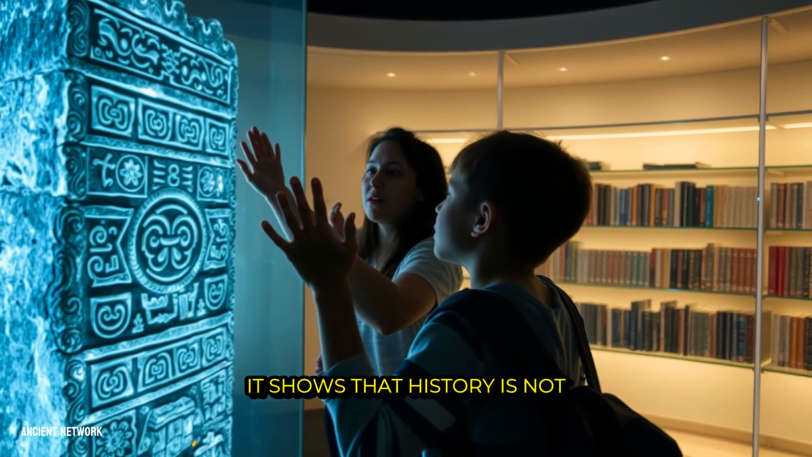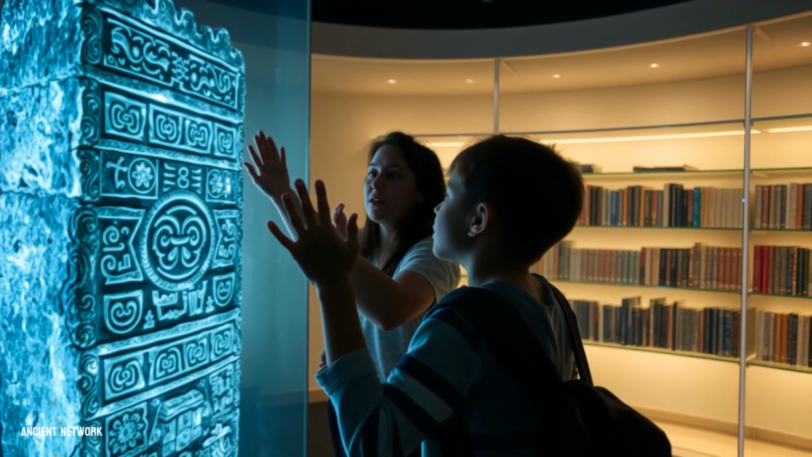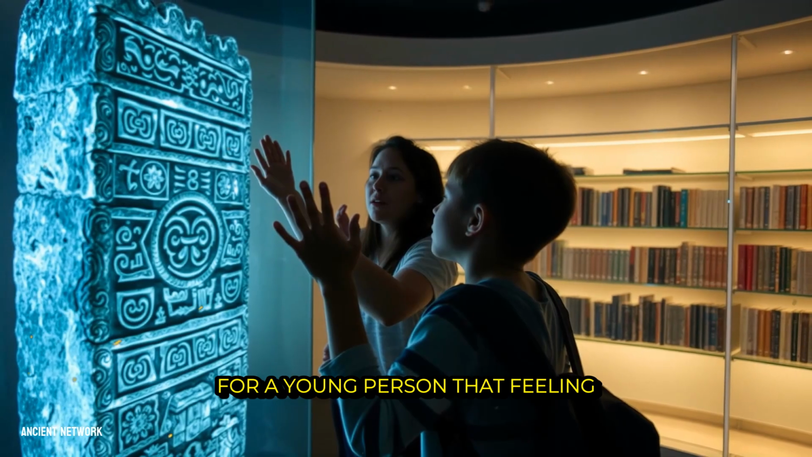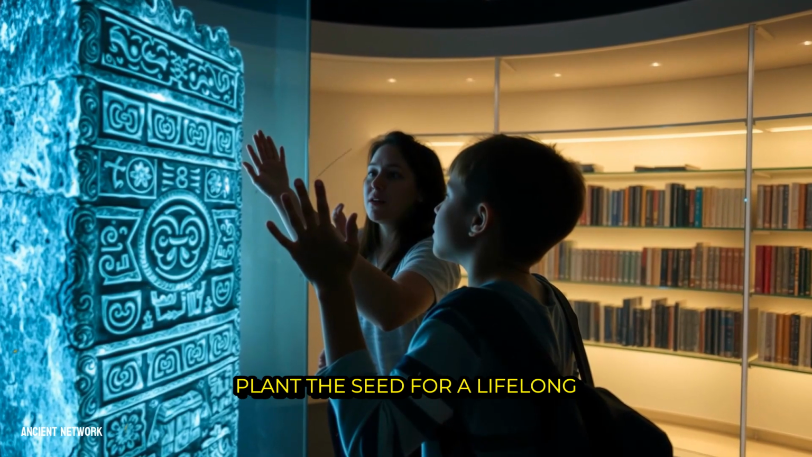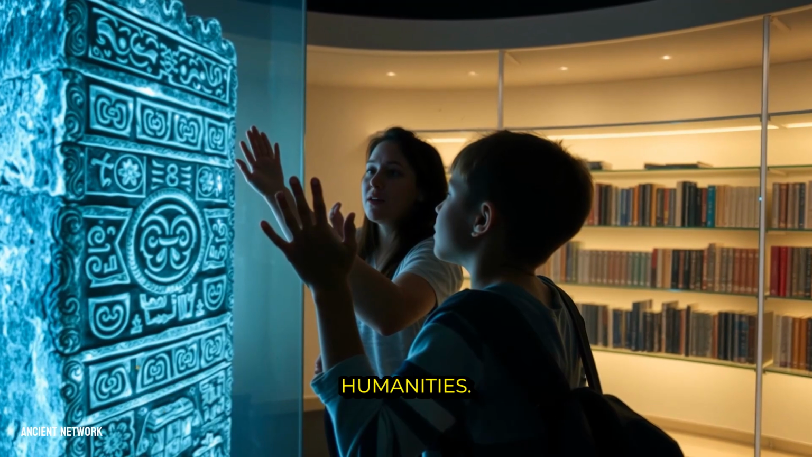It shows that history is not a list of dates, but a world to be explored, full of stories waiting to be understood. For a young person, that feeling of awe, of walking through a city that vanished centuries ago, can plant the seed for a lifelong passion in archaeology, engineering, or digital humanities.